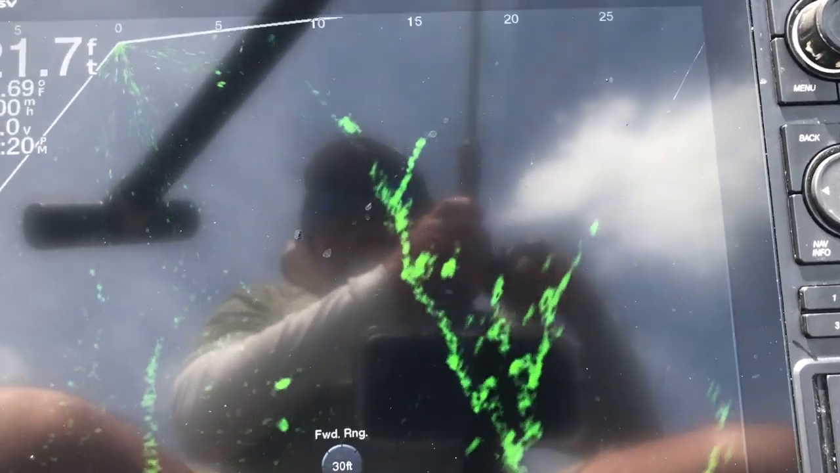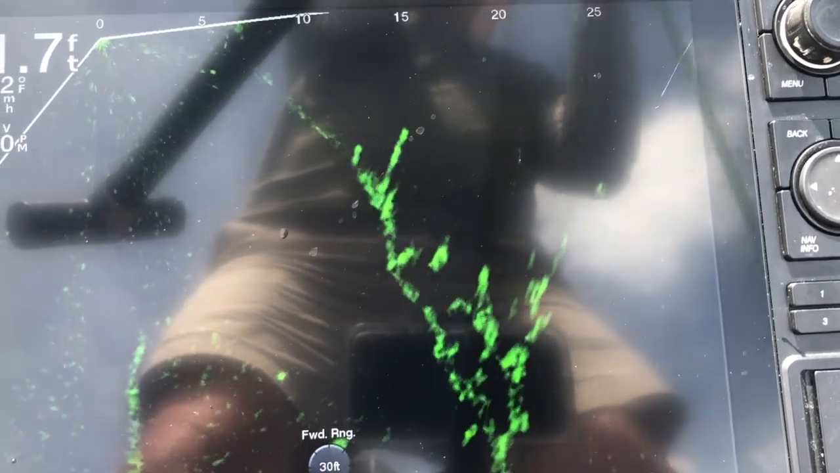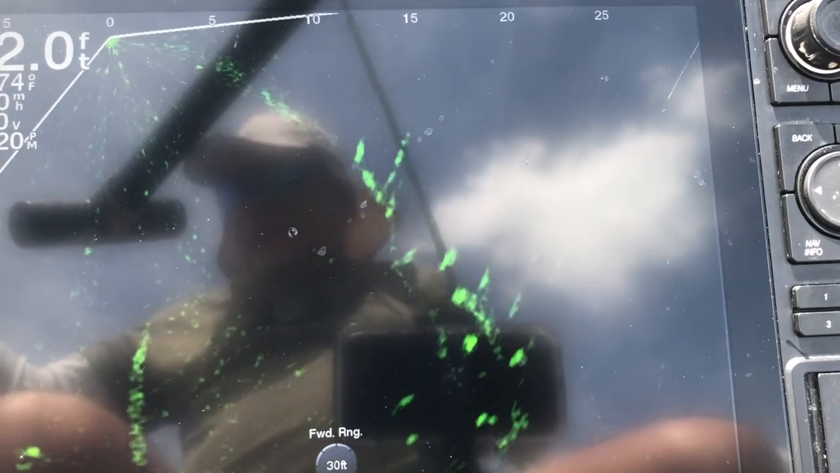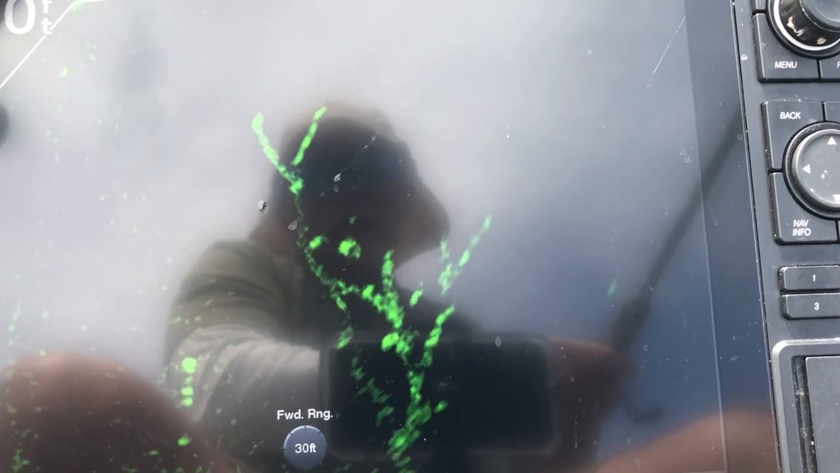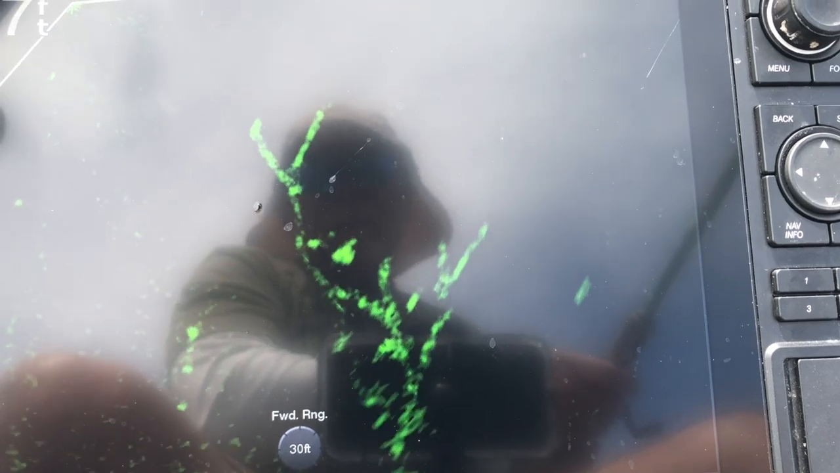Oh, that one. Oh, he hit hard. That's a good fish there. Oh, man. Good fish. I'll be right back. Well, it looks like the fish waited on me. Let's see what we can do. I got excited, set the hook, man. Line wrapped up all over my rod.